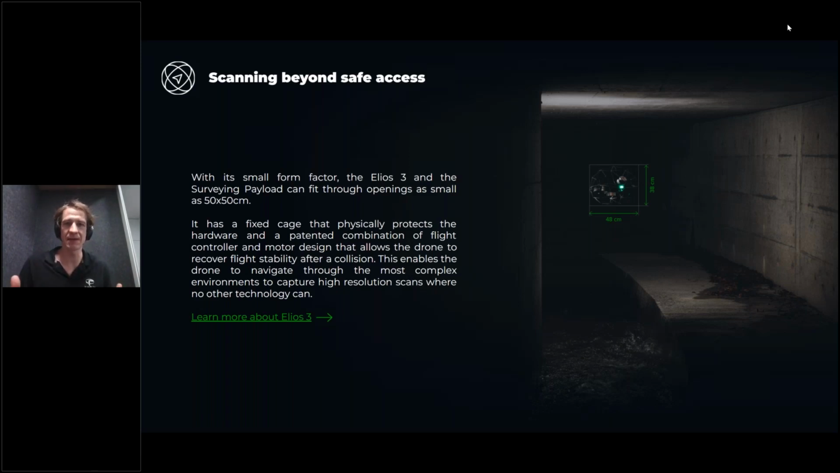But know that Elios 3 can really access these sorts of small sewers or tanks or pipes down to, in general, we say 80 centimeter diameter being the minimal section of a pipe that will work. And that really comes from the Elios 3 key capabilities to bounce off obstacles and to handle really difficult confined environments.